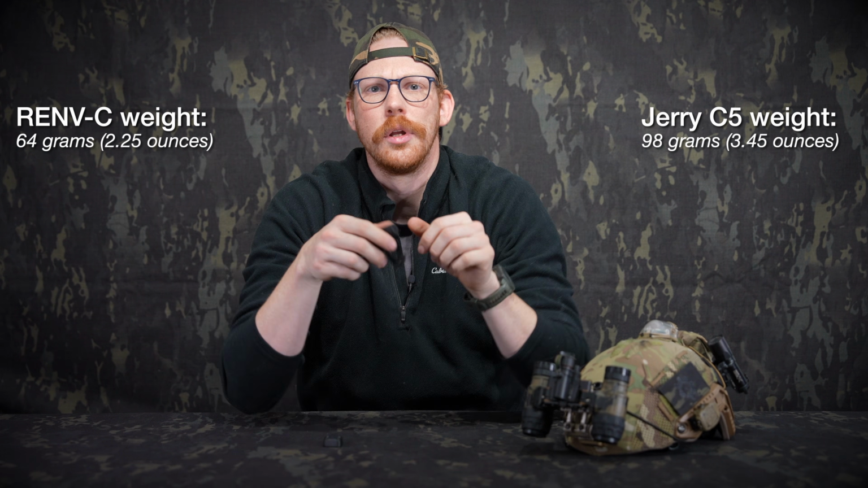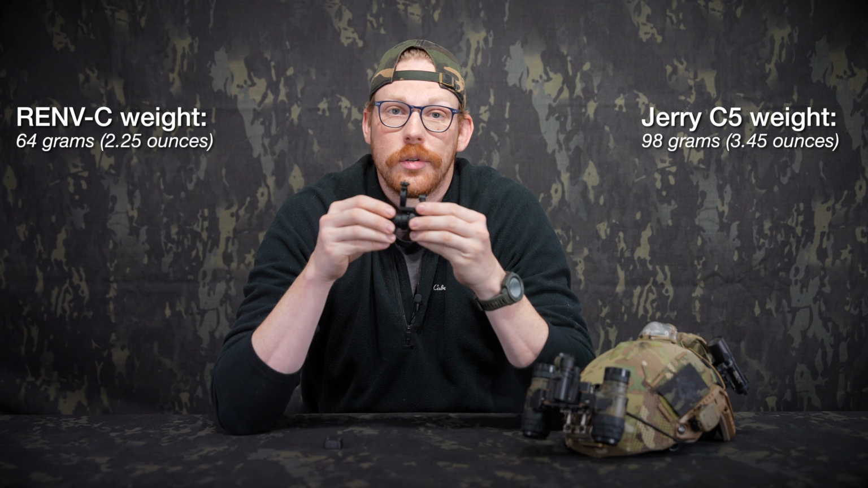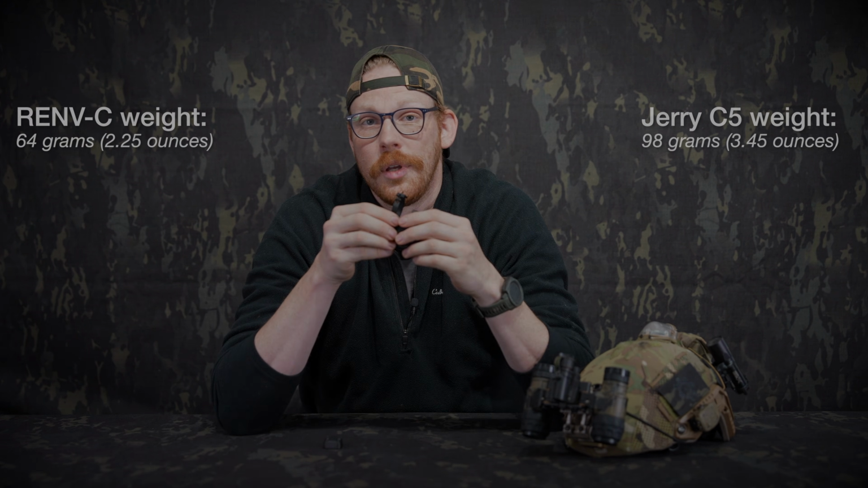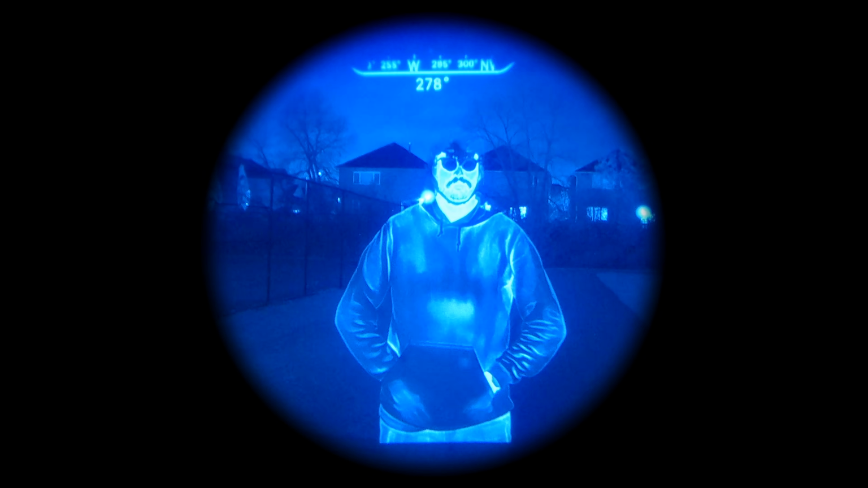Furthermore, on the exterior, you can tell that it is very small in my hand. I've got big hands, but it is genuinely very small, and it is a significant weight savings over what the RENV-C weighed. It's somewhere in the ballpark of about 30 grams. Actual numbers will be somewhere on the screen. But it's a significant weight savings, which again, when it comes to wearing stuff in front of your face, the lighter the better. This is a huge improvement in that field as well.